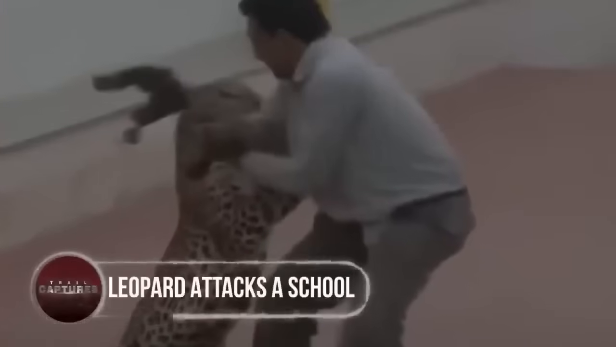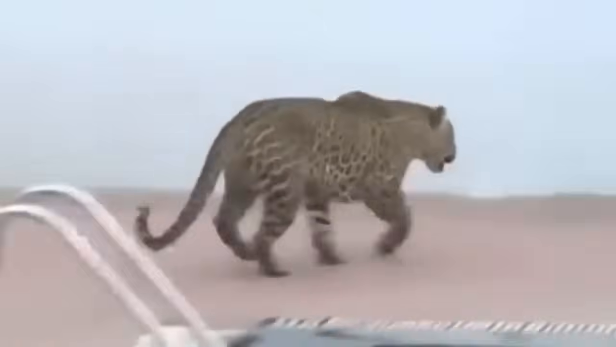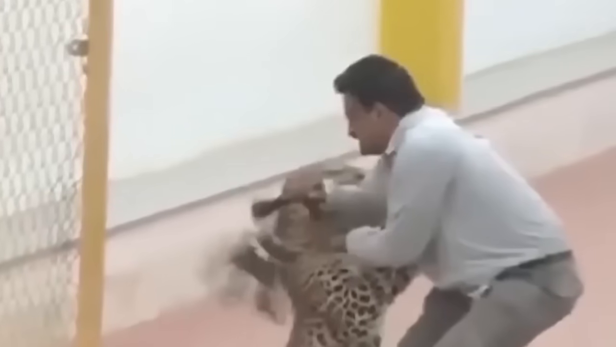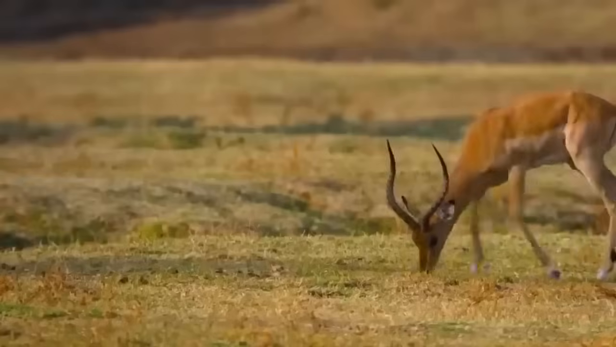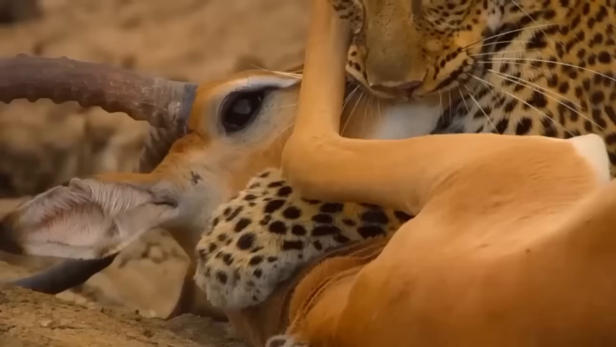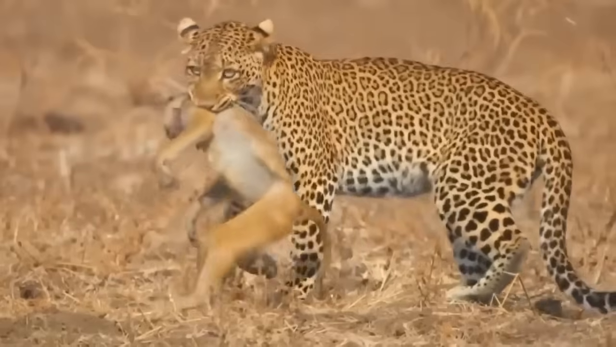Leopard attacks a school. A leopard came back to graduate high school in India, but the officials wanted him out. In southern India, a leopard left a school in chaos and attacked and injured 4 men. The predator was later caught, but it's a reminder of how dangerous these creatures can be when humans and animals cross paths. Leopards are known to be stealthy hunters, using their sharp claws and teeth to take down prey. When confronted or threatened, they can become aggressive and attack with deadly force.